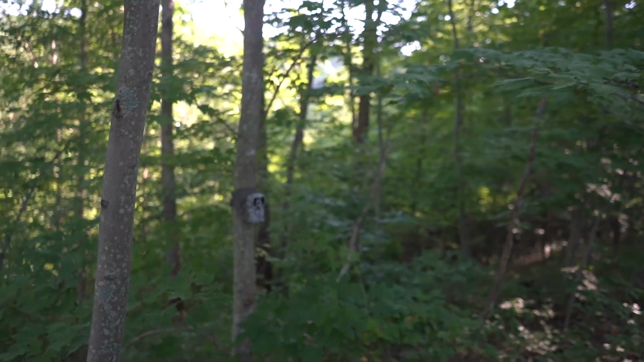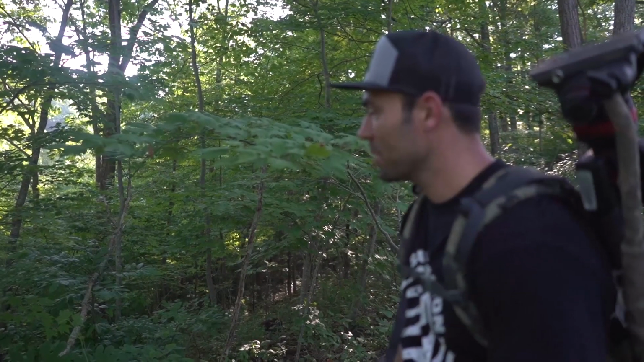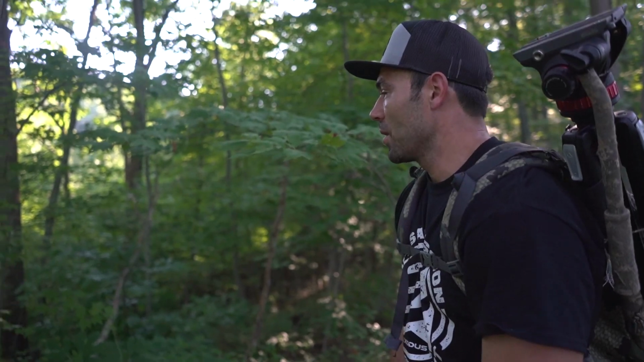First camera. He was a little bit worried that it wasn't going to be here as we walked up. Wasn't quite sure where it was, but it was on this side of the ridge. So this has been here unchecked since November 2017. I assume the batteries are going to be dead, but you never know.